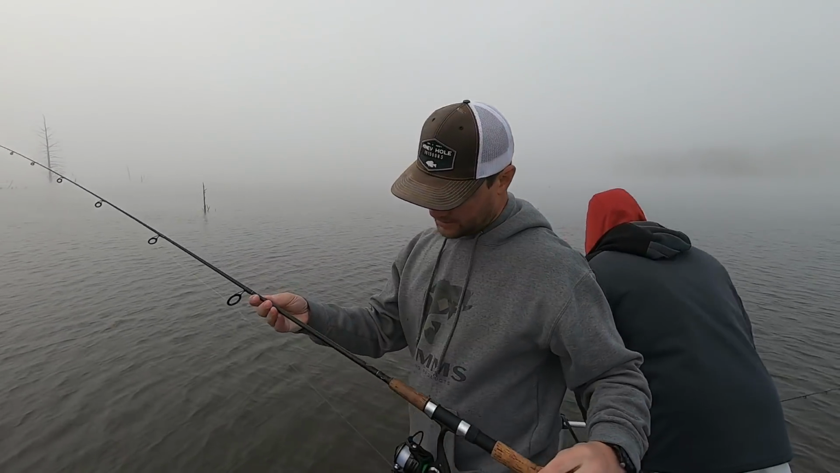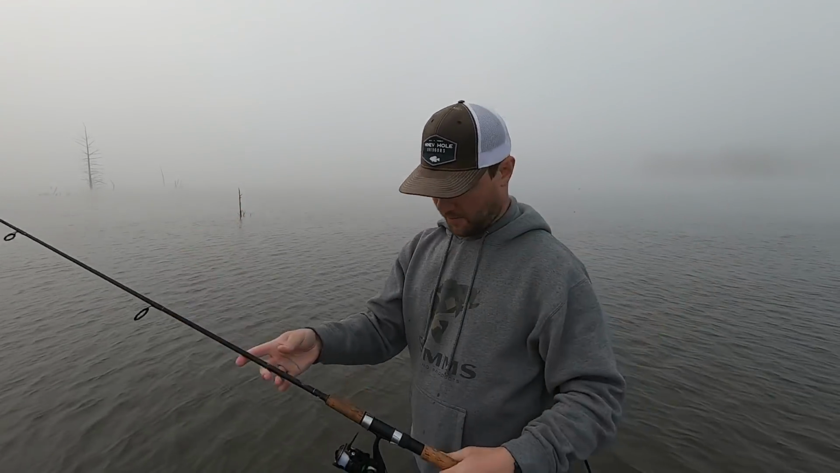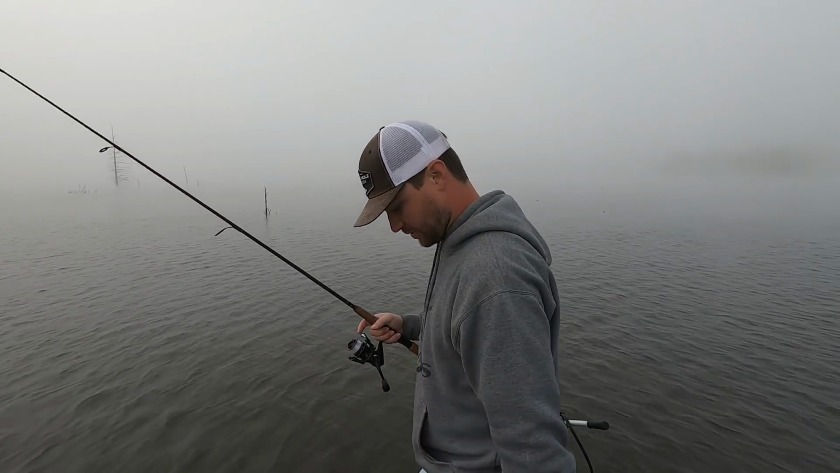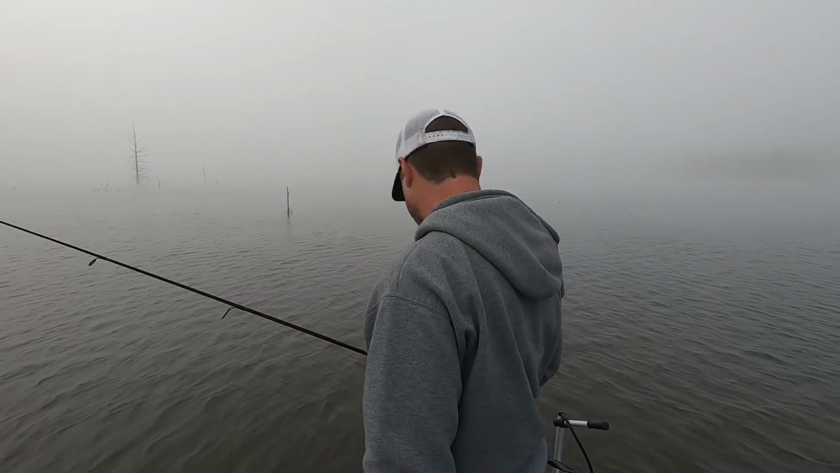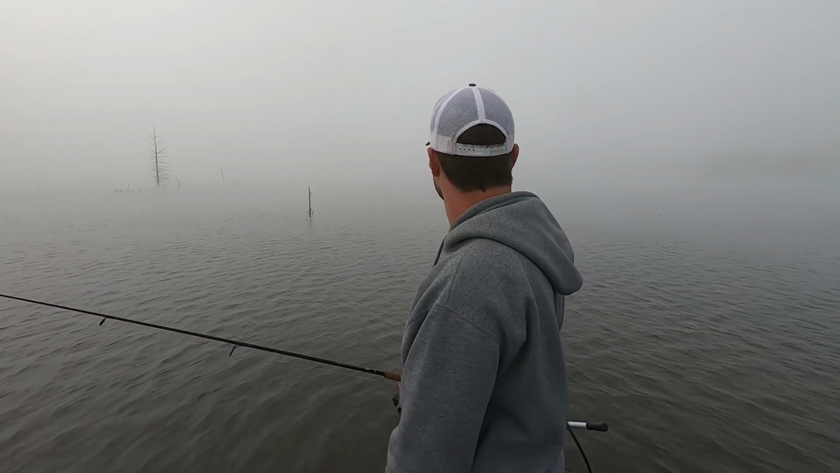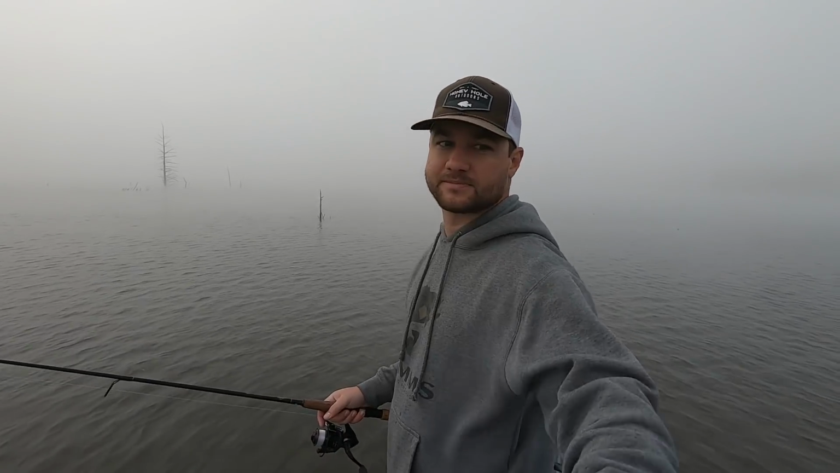I'm using a 7-foot Southern Crappie rod, 6-pound strand line. It's my favorite. It's personal preference. That's what I go with. I like the clear line. We're gonna get out here on some of these trees. I mean, this is acres and acres and acres full of trees. And we just sort through all the trees until we find the crappie.